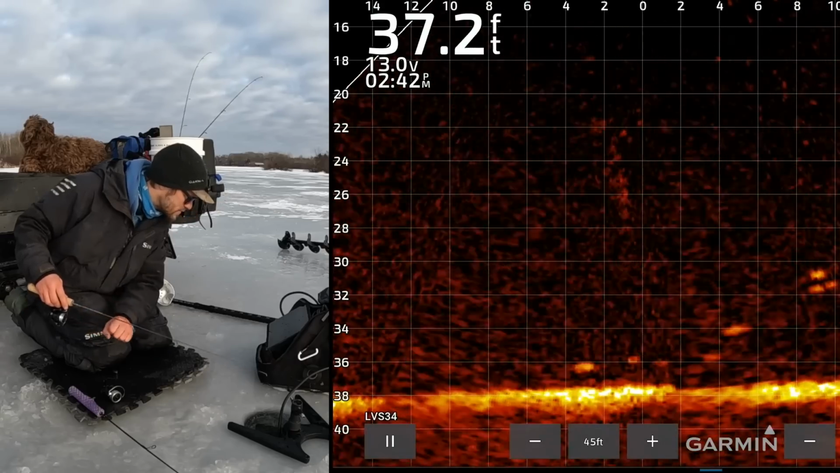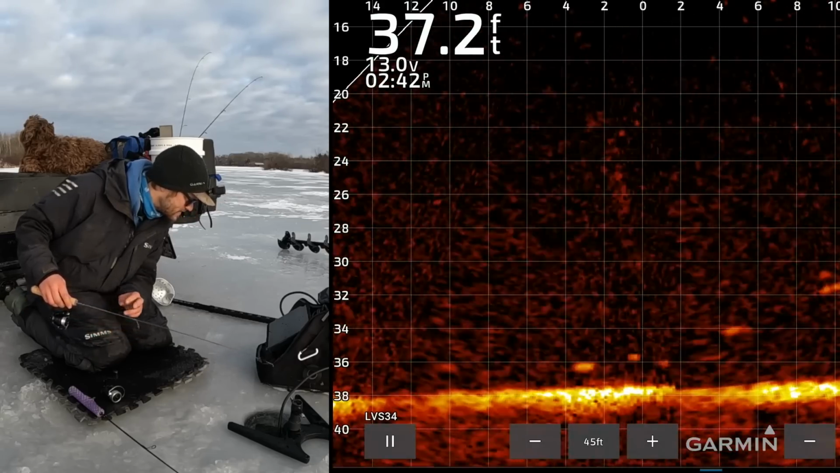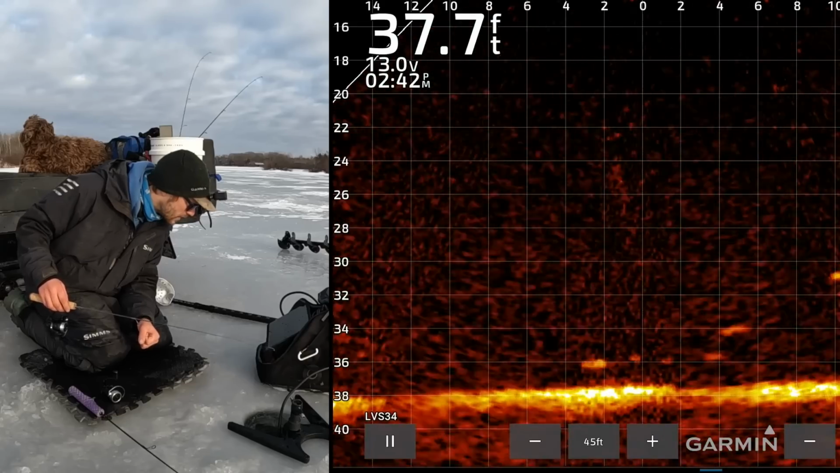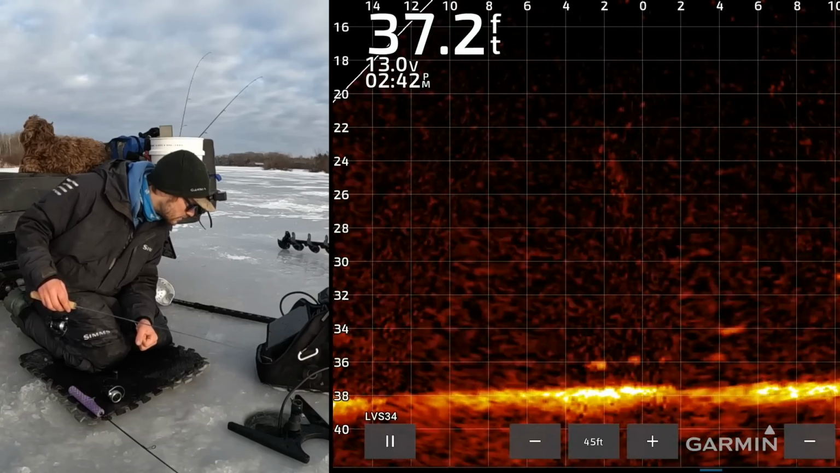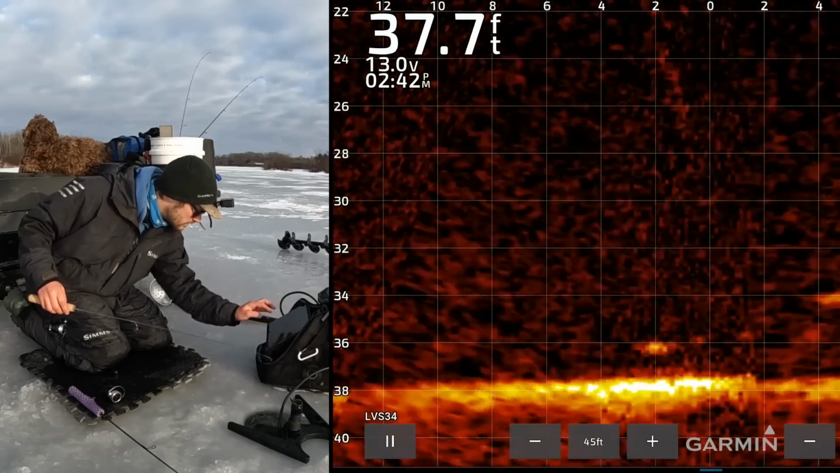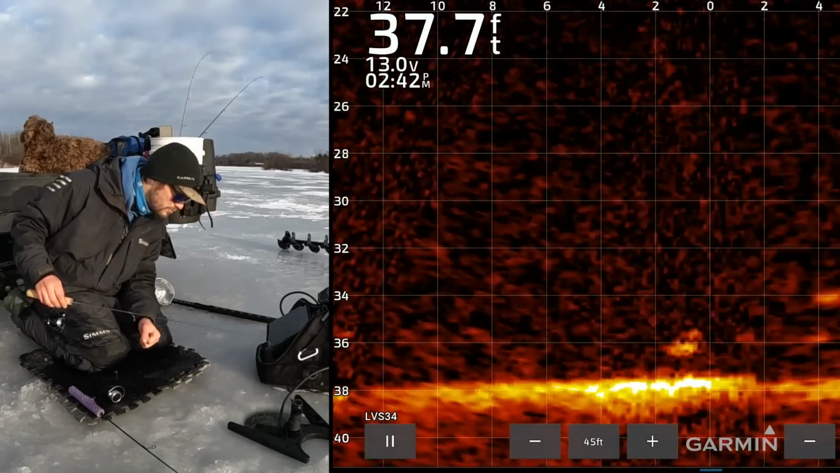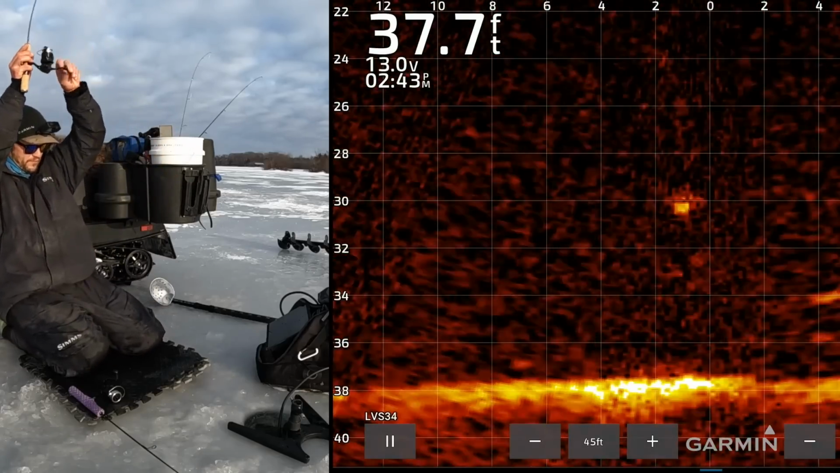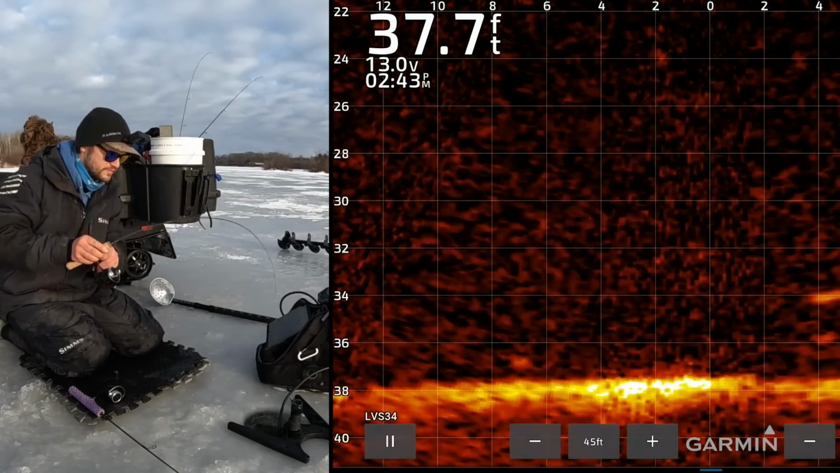And oh, I hope we can get this one on the left. He's coming out of 37 feet if he comes over. And he's coming over oh so slowly. Yep, now he's at 36 down. He's still creeping in. Just barely moving the jig. Here he is. Oh, got him. This is from 37 feet.